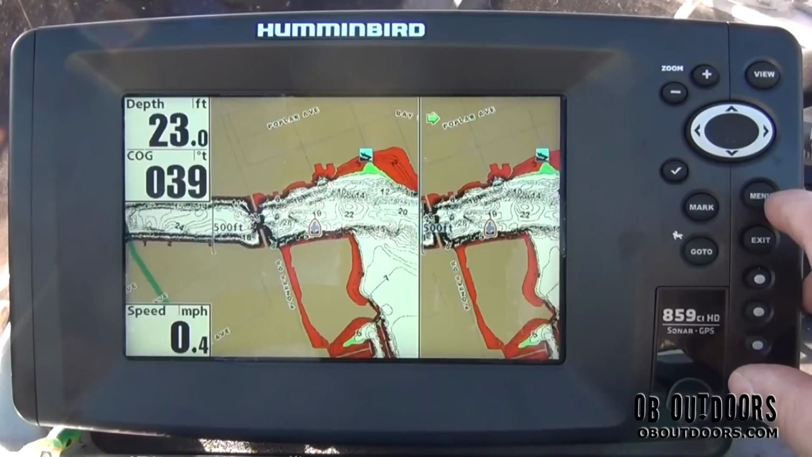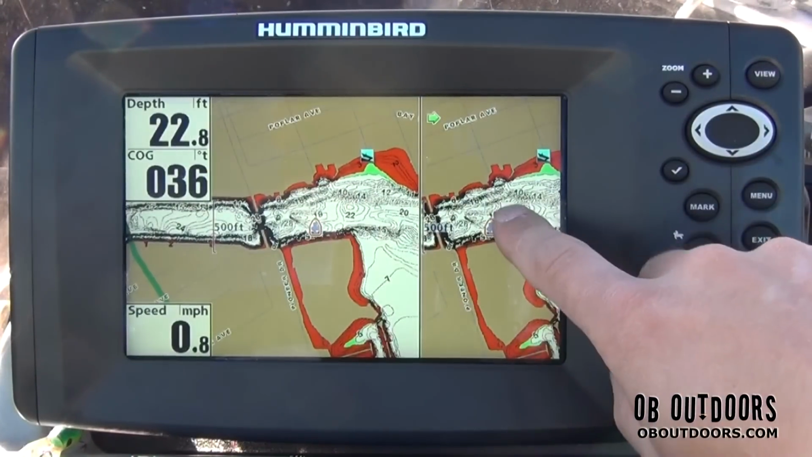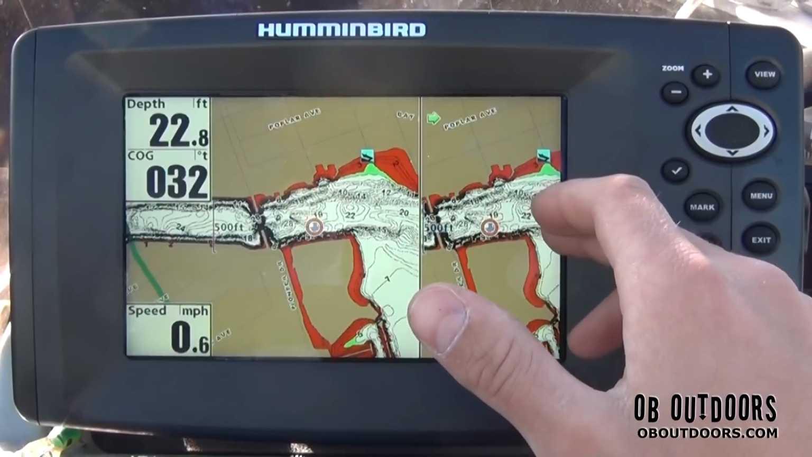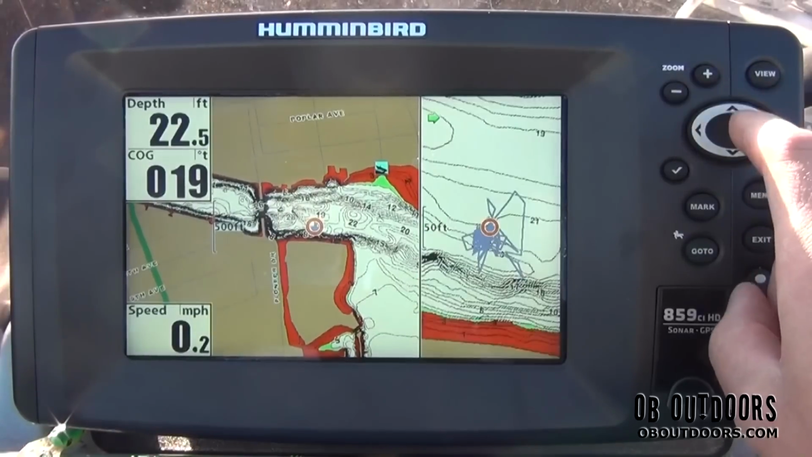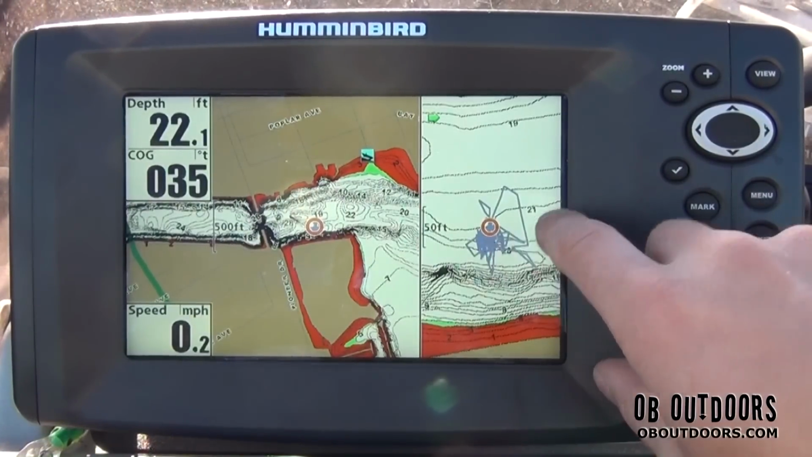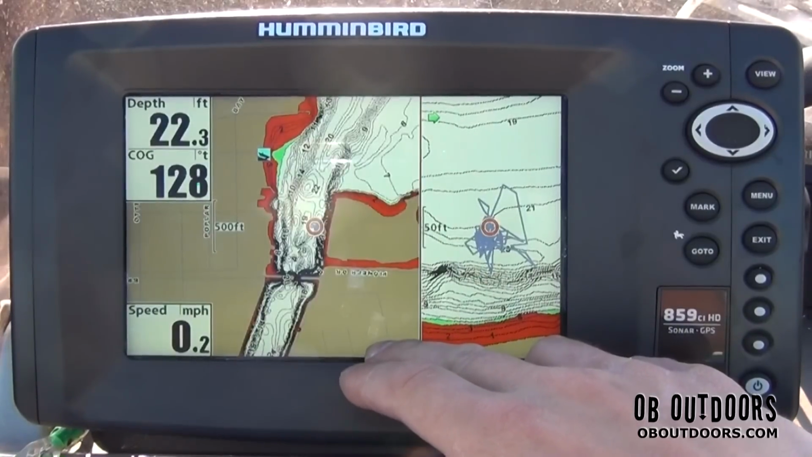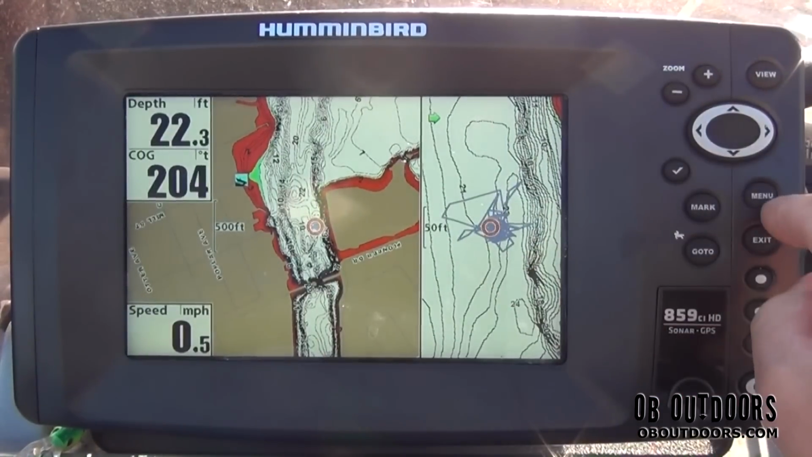This is the split portion of the chart. What we've got here is one window on the left and one window on the right. What we can do is zoom in to get a closer picture of our boat position, or the unit's actual position, while keeping a more overall view on the left side. Now you could switch these back and forth.